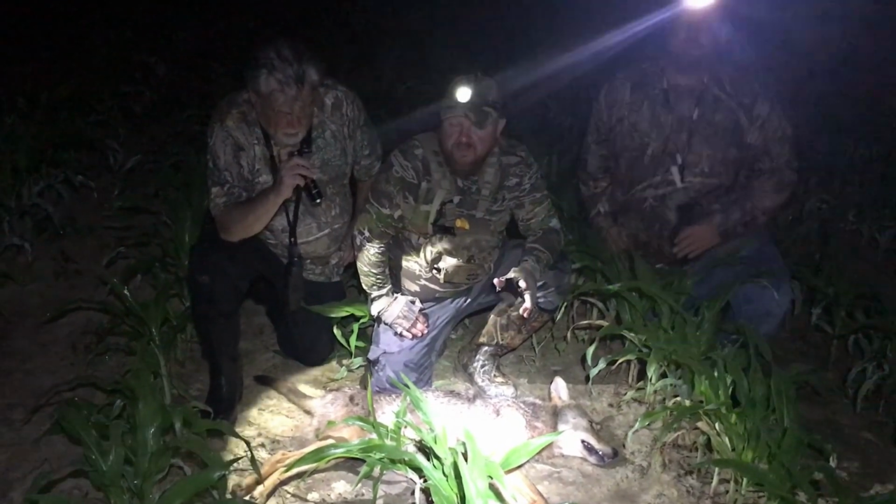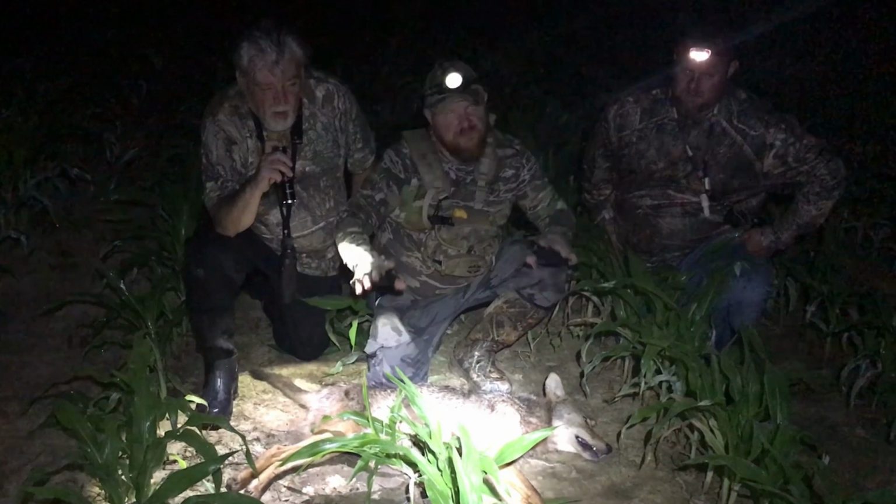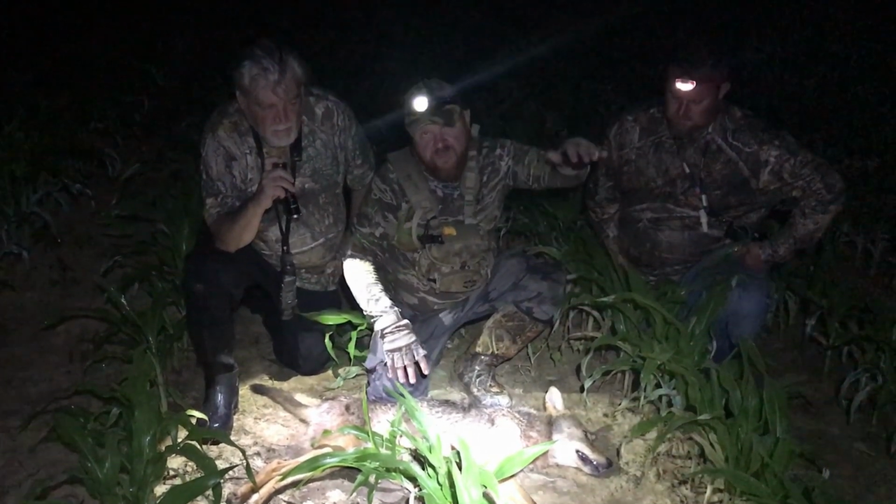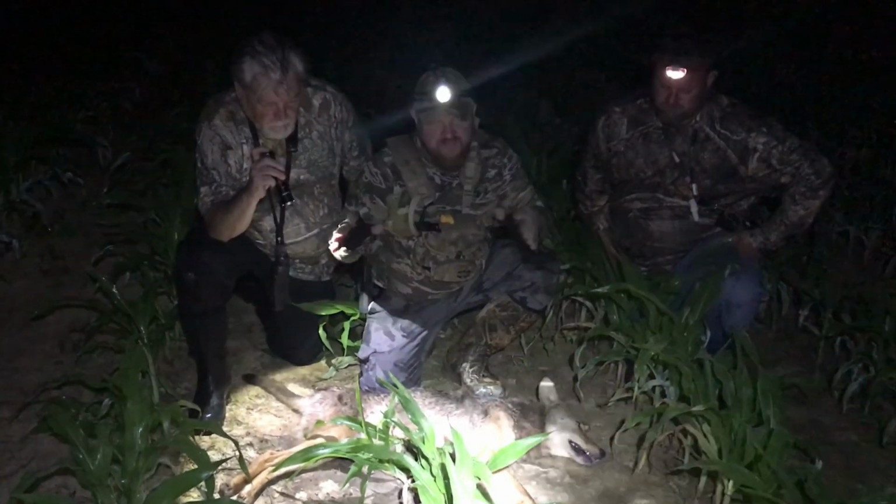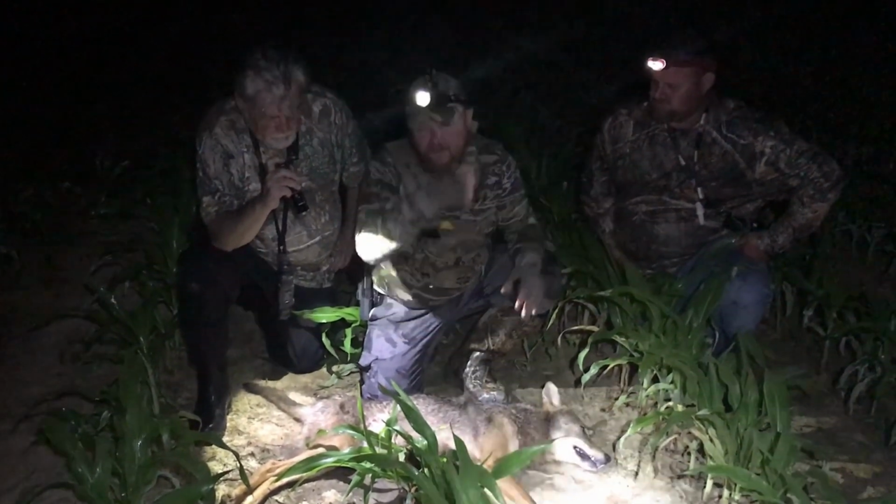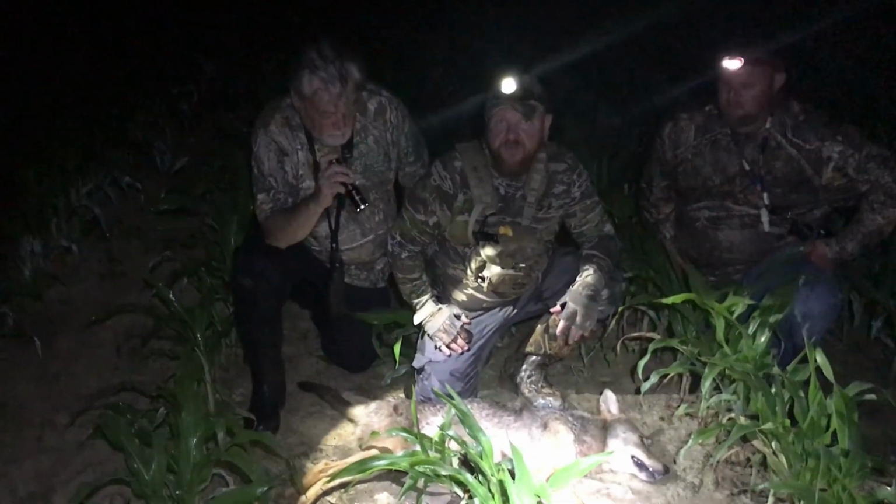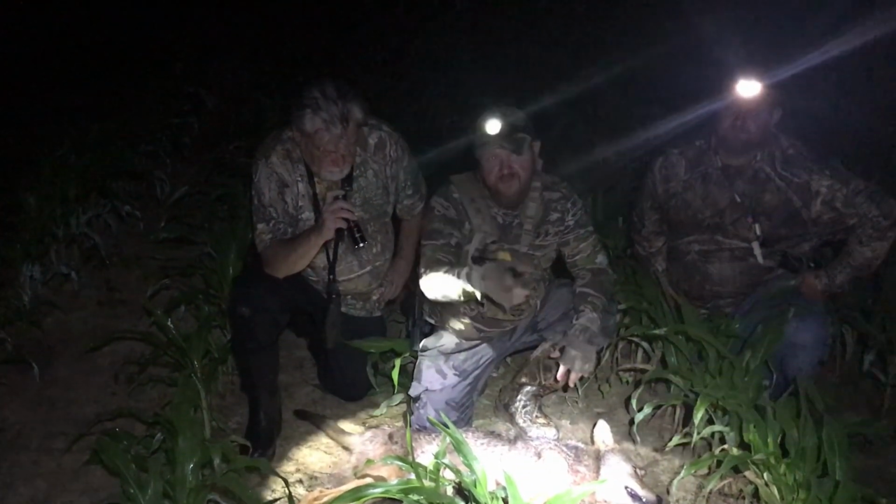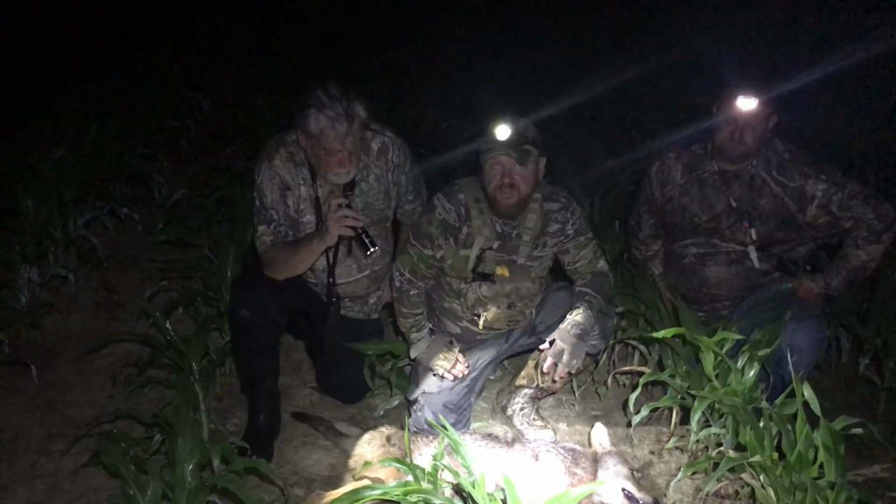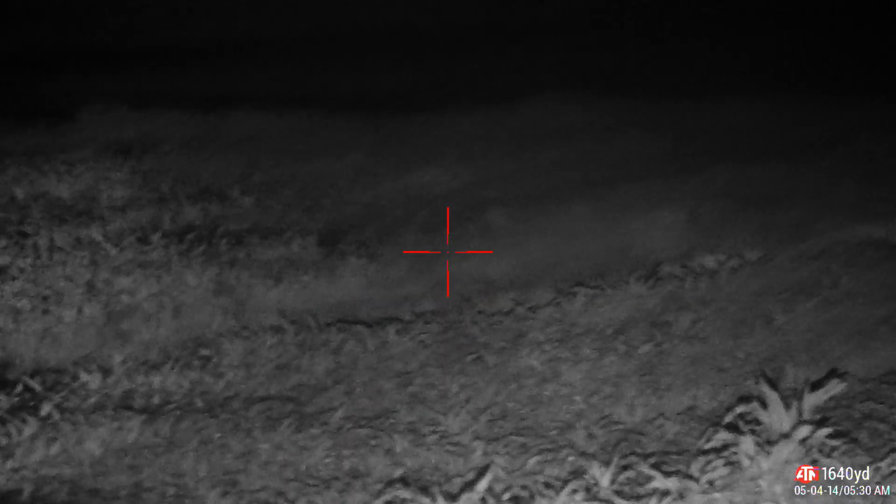But when we come out here to this spot, this is the lower part of the field, and the field over there, the corn's taller. I just tried to find like a little landing strip, and I set the call over there, and the coyotes came in downwind of it just like I knew they would. I told these guys they're gonna run right down through here, and exactly what they did. It was a lot closer, and you'll see in the video they turned and started running away.